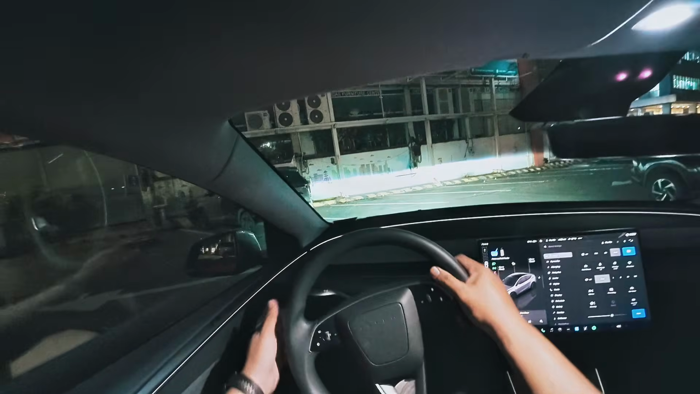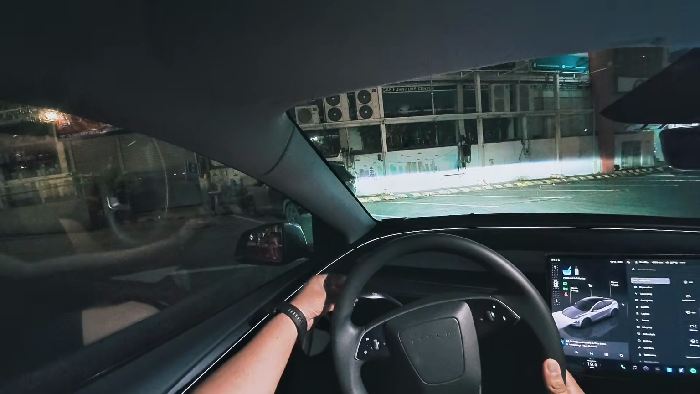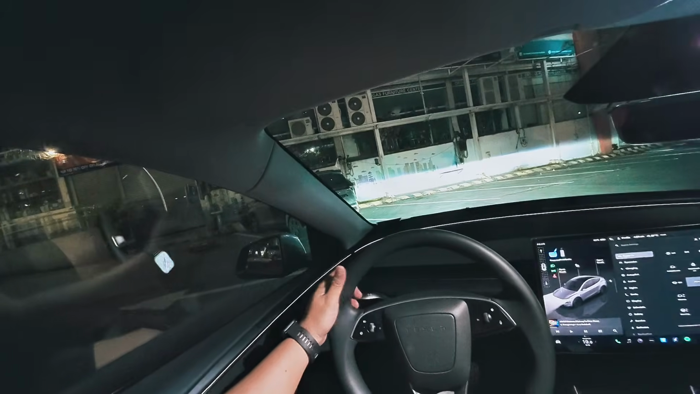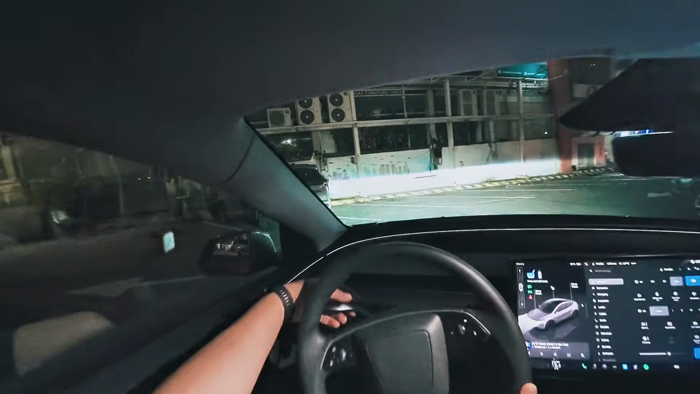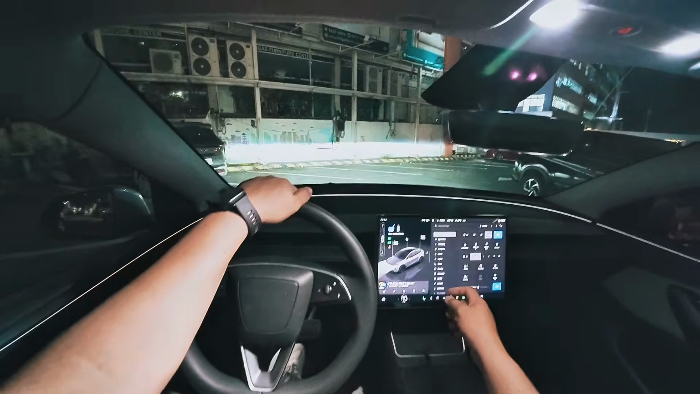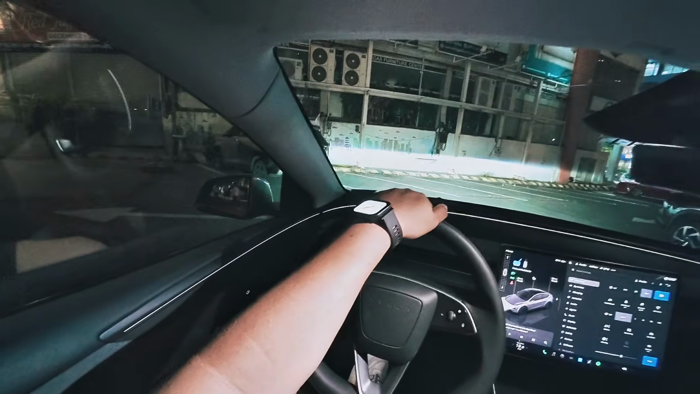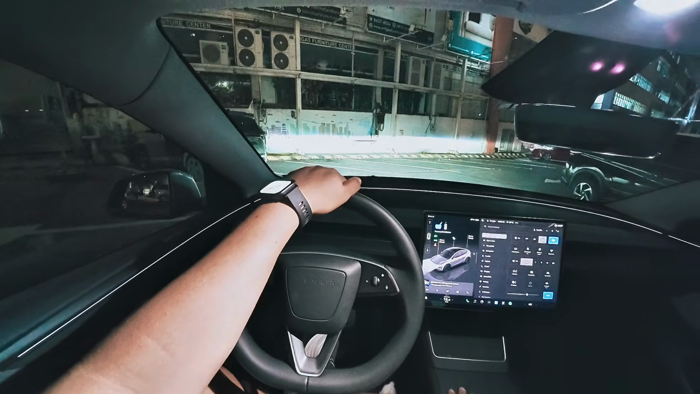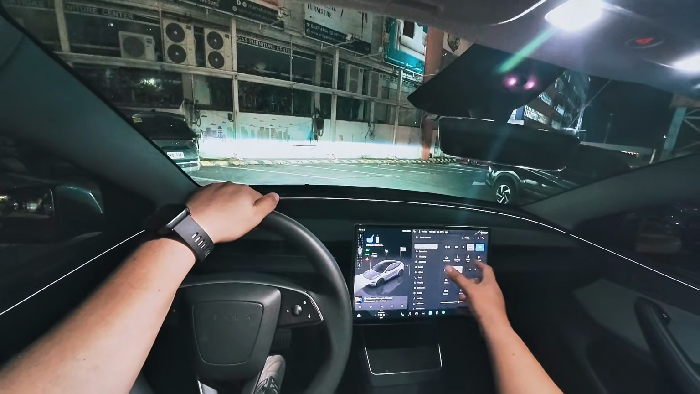As you notice, the only thing on the outside is this turn signal stalk, and I'm glad that they put the turn signal stalk right here, because previously the Model 3 had it omitted, and if you wanted it there, you'd have to pay extra. Now this comes as standard, which is a good thing for everyone. Another quirk is that since you don't have any buttons or levers on the outside, you have it all right here.